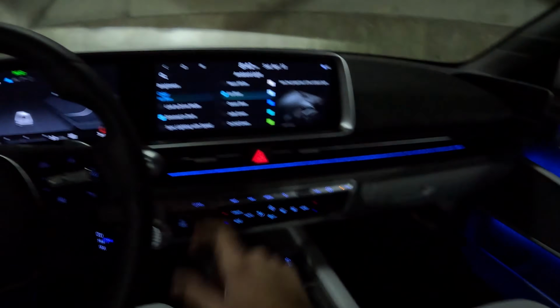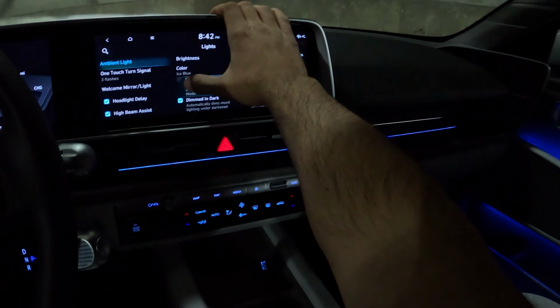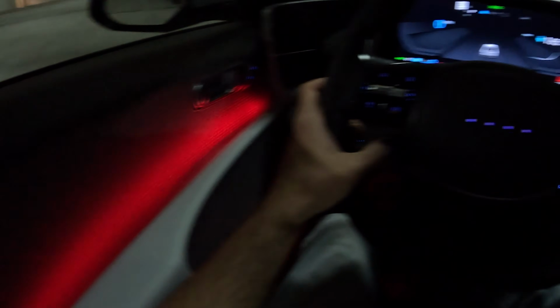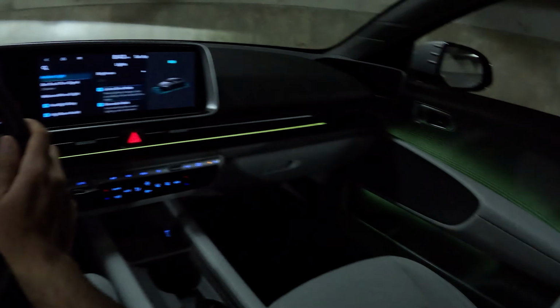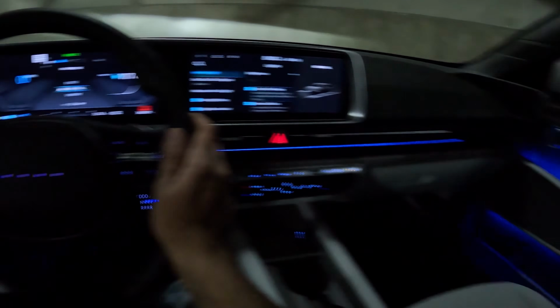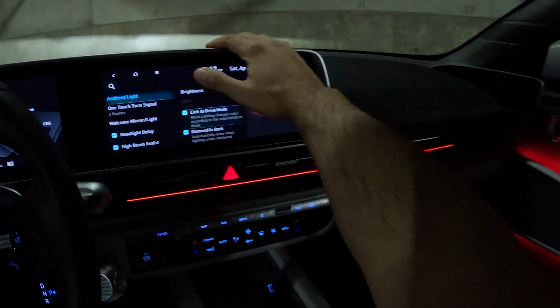How cool is that? But Hyundai took it a step further, so check this out. You can actually link it with drive modes, okay? And as you can see right now, we're in sport mode, so the ambient lighting turns red. You switch to eco, turns green. Switch to normal, and it turns that ice bluish color. We're gonna stay in sport mode.